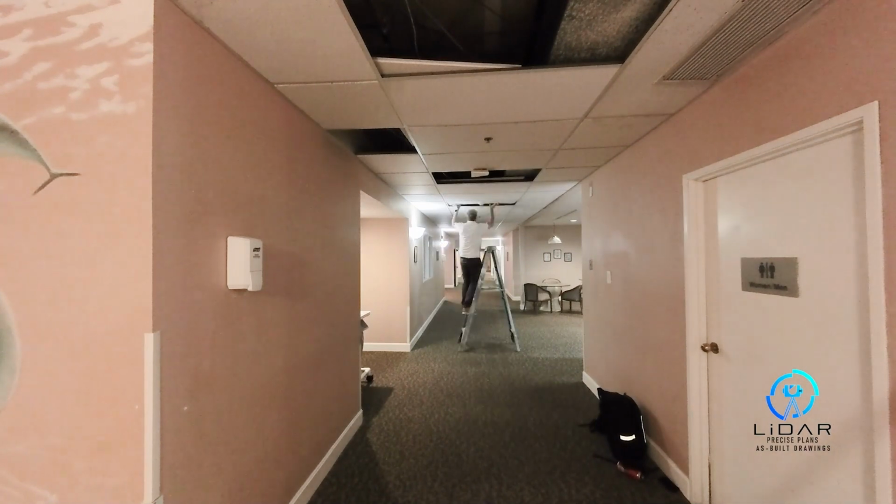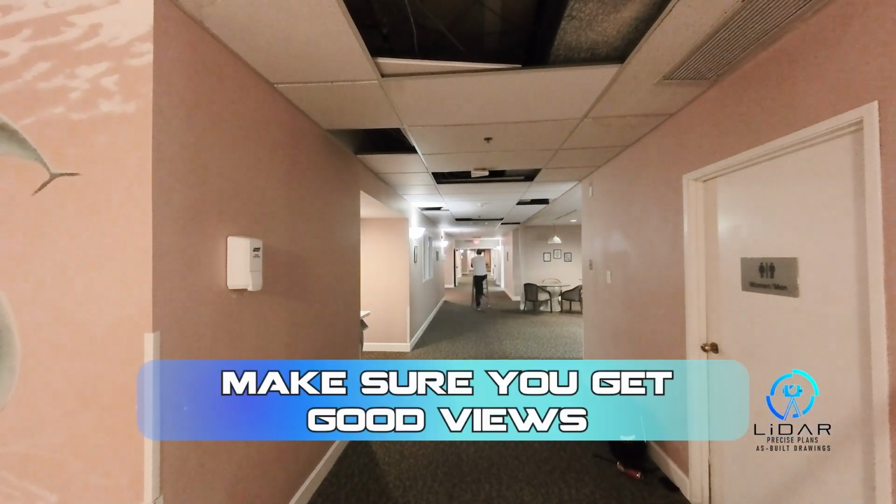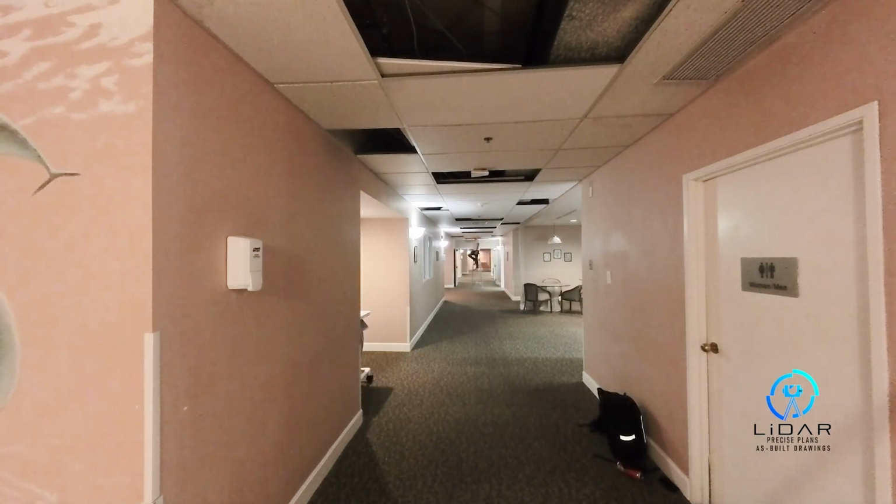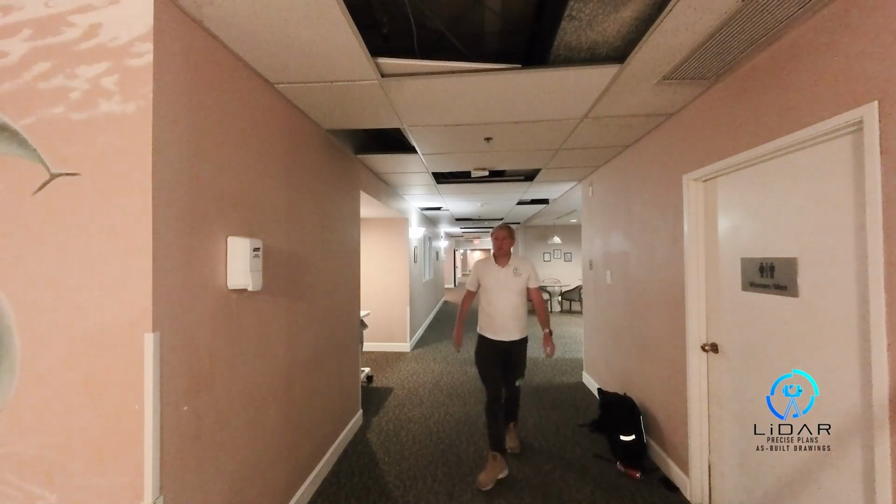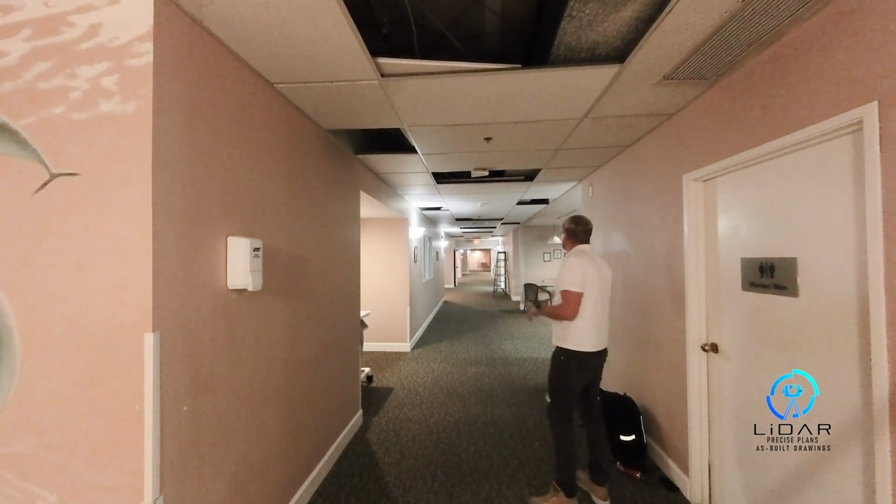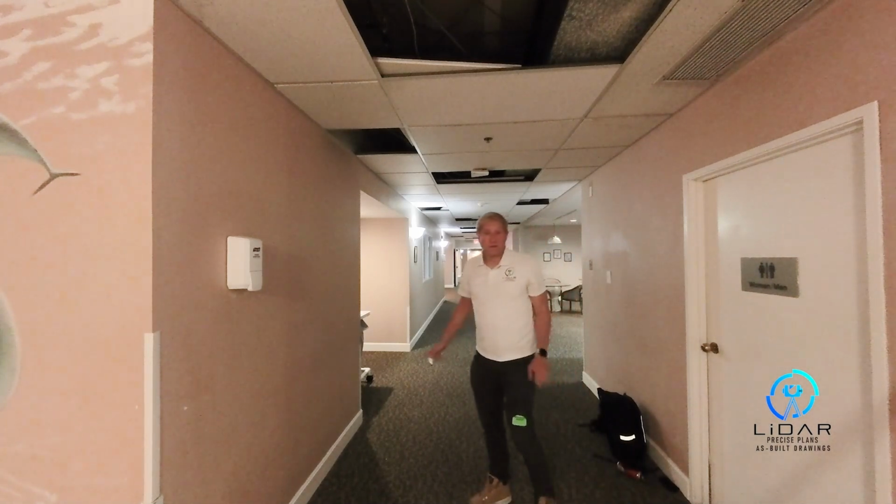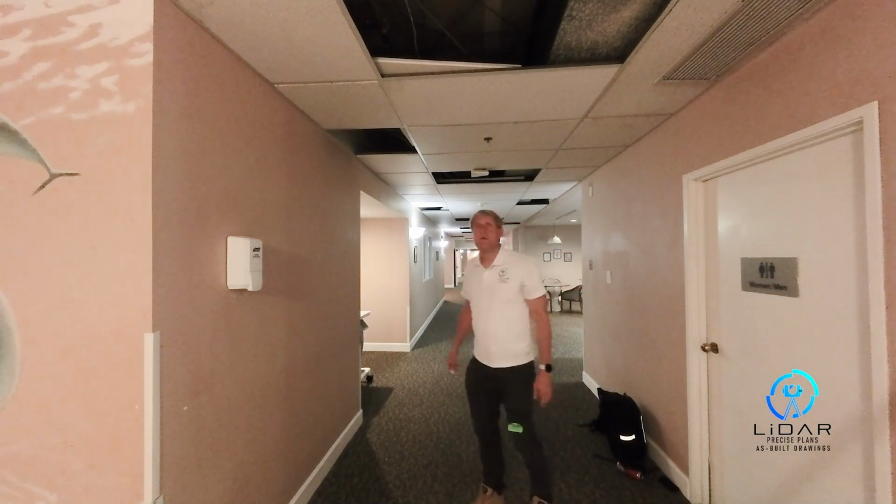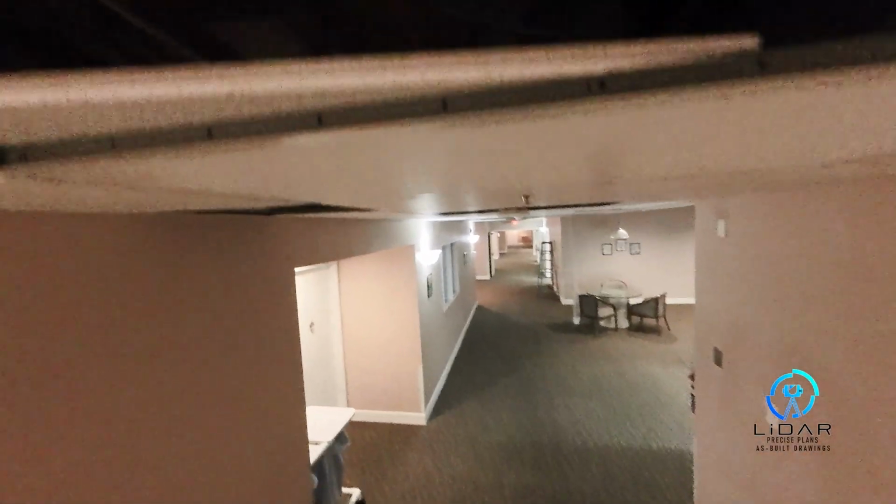Then we look at where you want to get your head up there and see what's going on. Make sure you can get good views the whole way. I can show you inside so you can kind of see that.